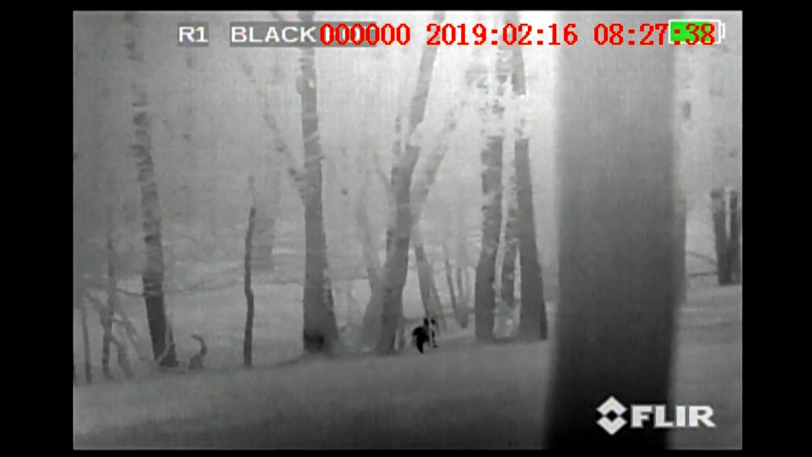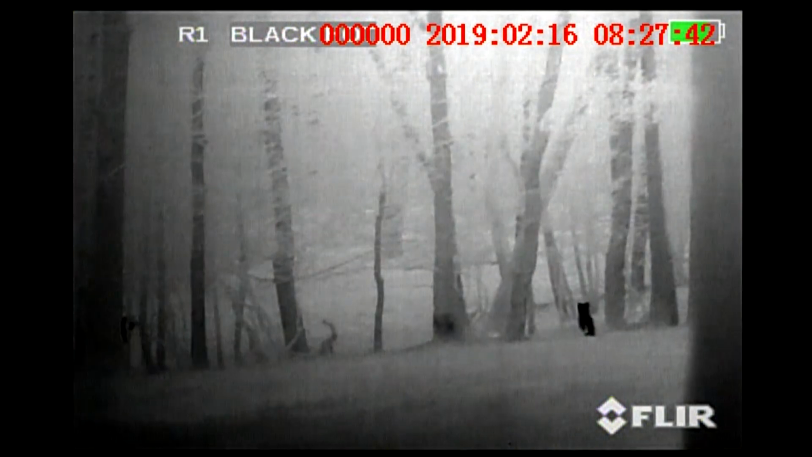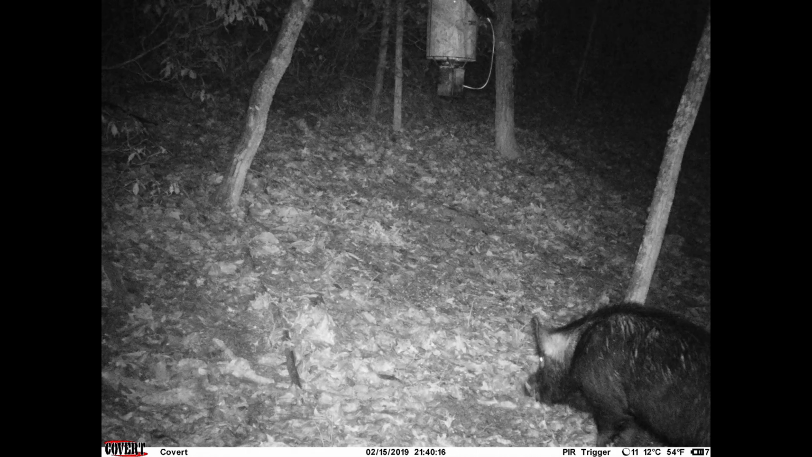It wasn't long after this we had a couple of coyotes pay us a visit, but they didn't stay long. And then finally, my phone buzzed. A rabbit. And then a deer. And finally, the hog we'd been waiting on. Being 300 to 400 yards away from the feeder, we got in gear and began to move.